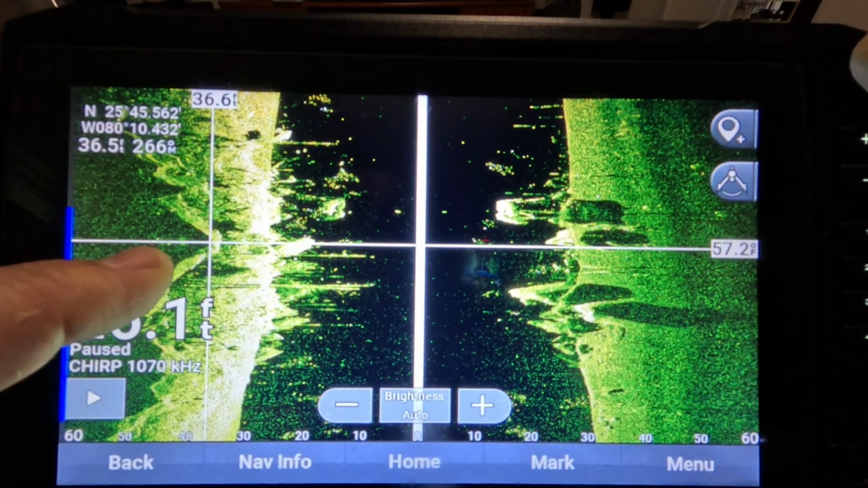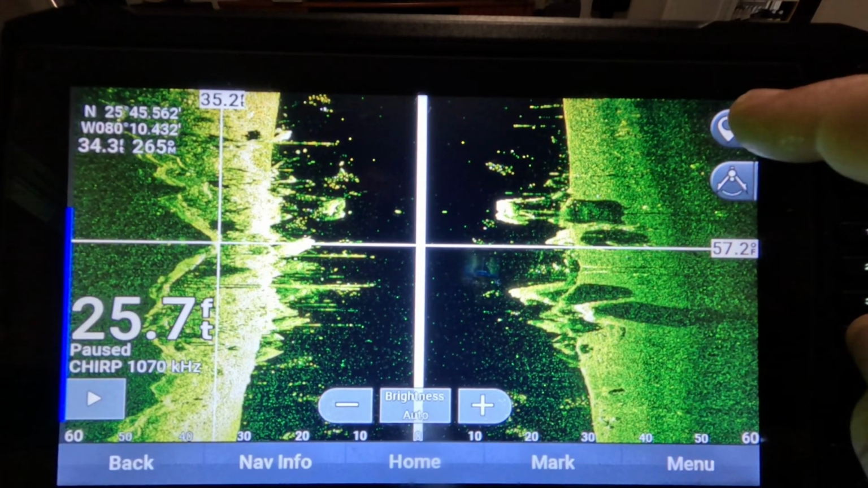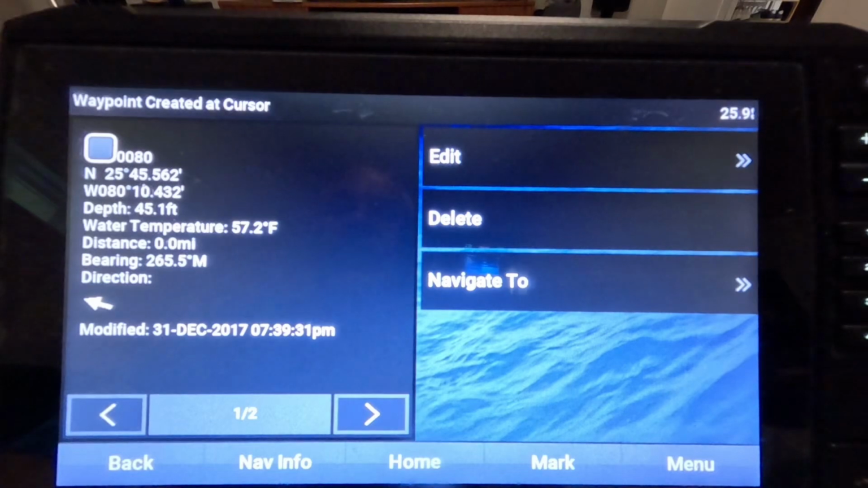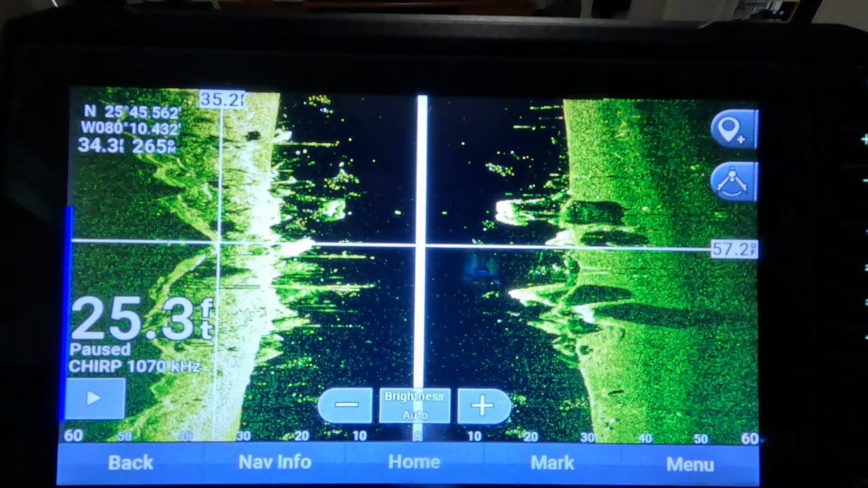So now I want to create a waypoint at that point where the X is. You hit this icon, and that will create the waypoint. So it created waypoint number 80 at that position.